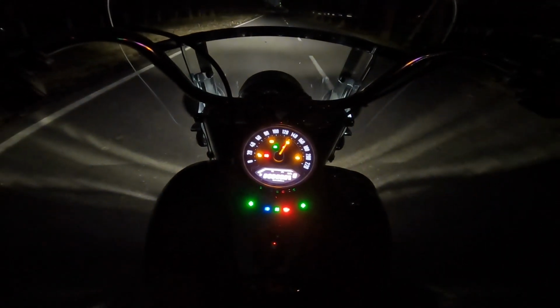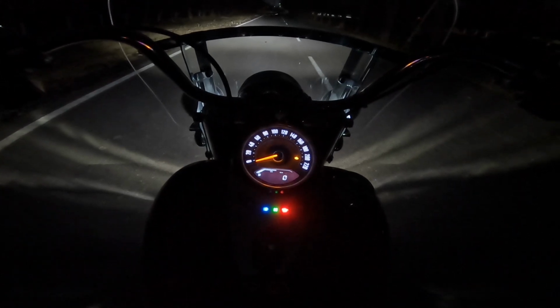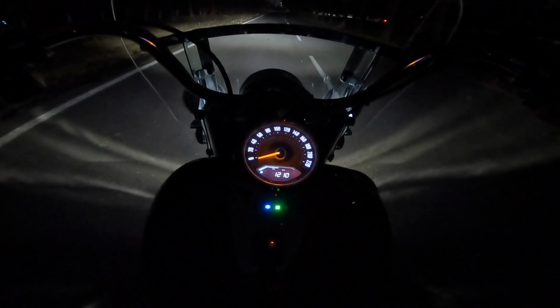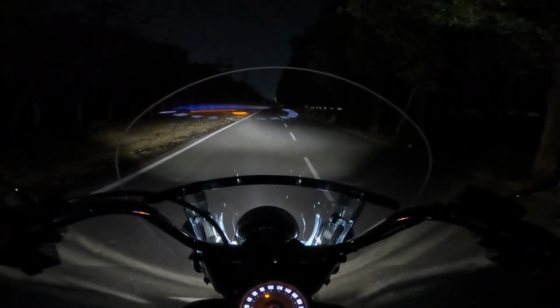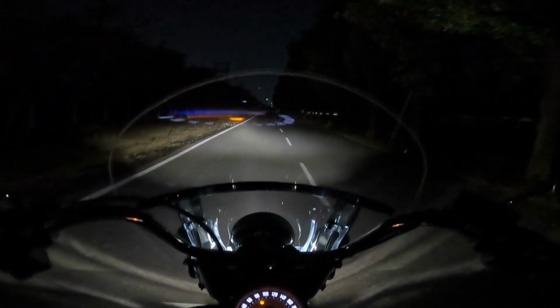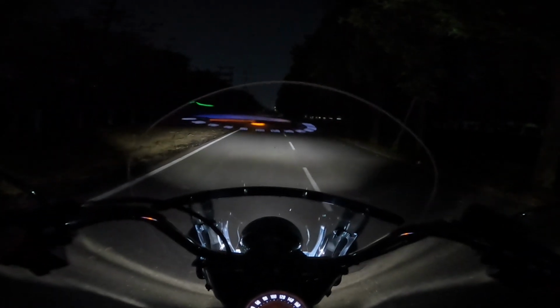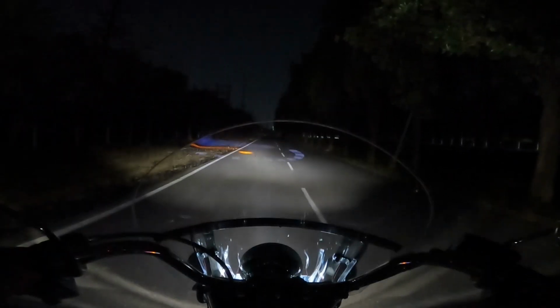All right, and so that's the low beam. That was the high beam, sorry. So that's the low beam. That's the high beam.